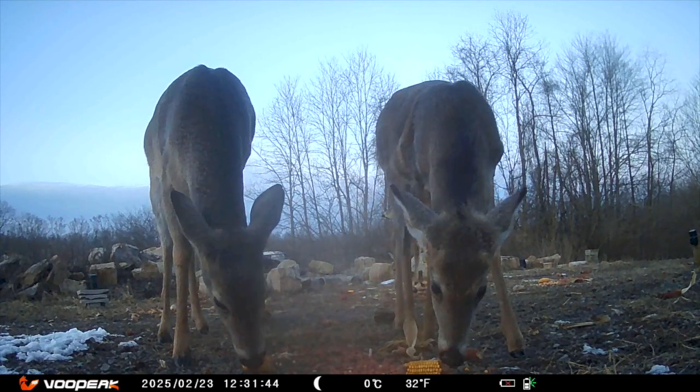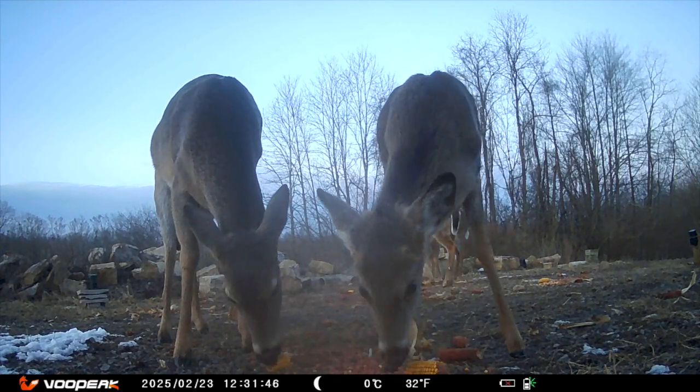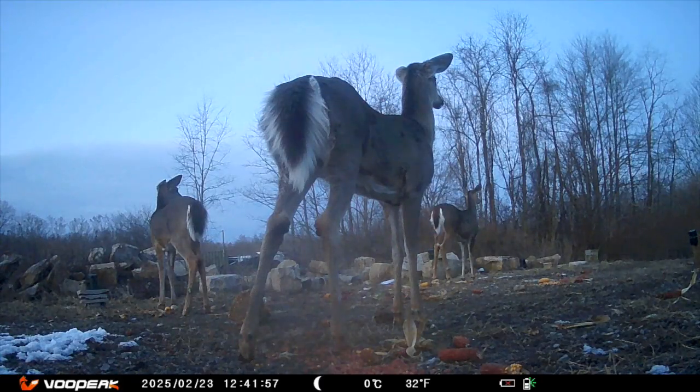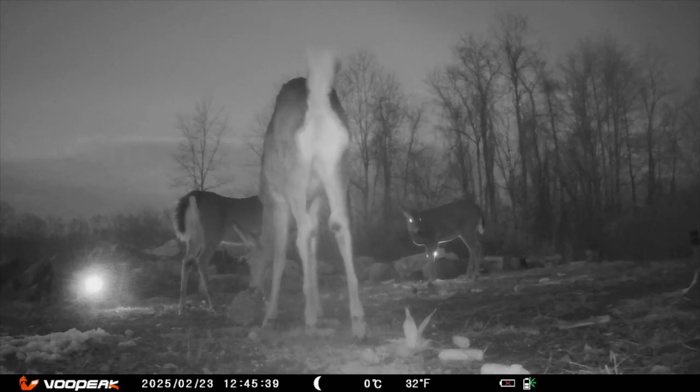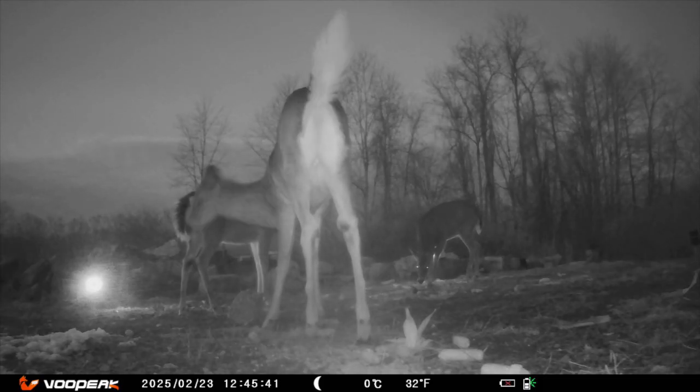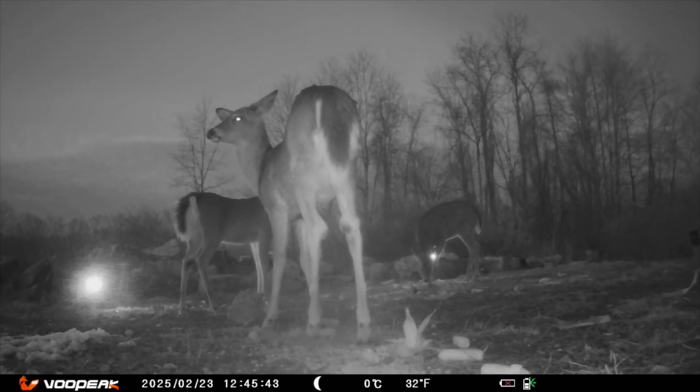They're eating, enjoying some corn just before dark. But 10 minutes later, they're all standing there, staring, for a good while. I won't put you through it, but they're still staring. Okay, back to the business of eating. Everything must be okay.